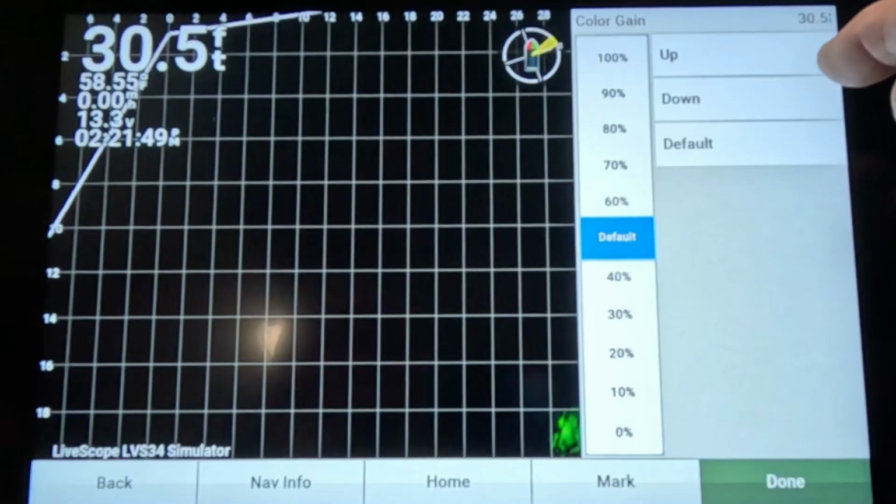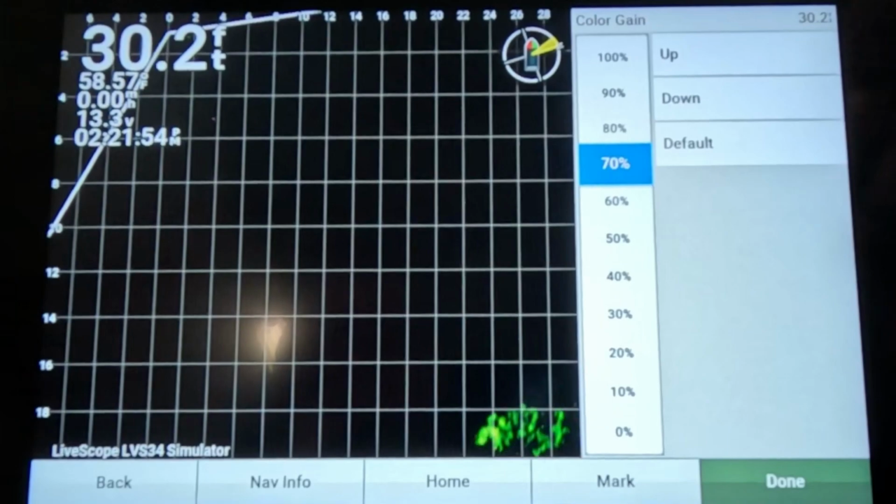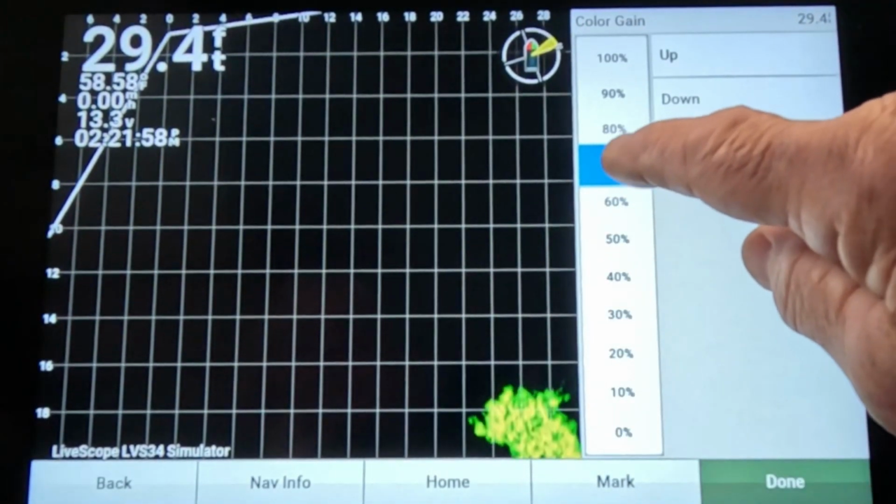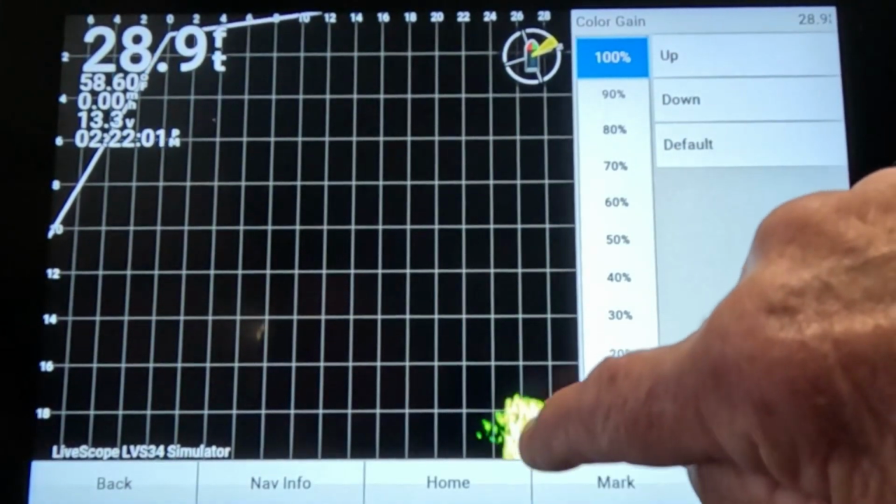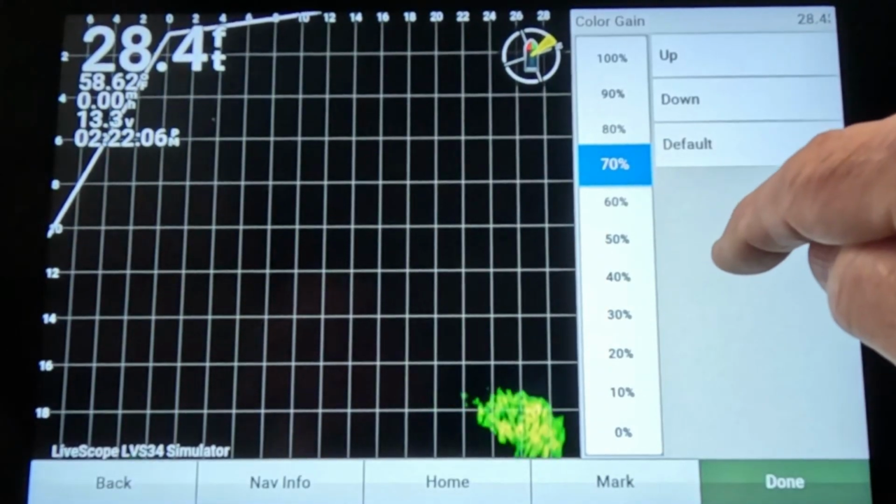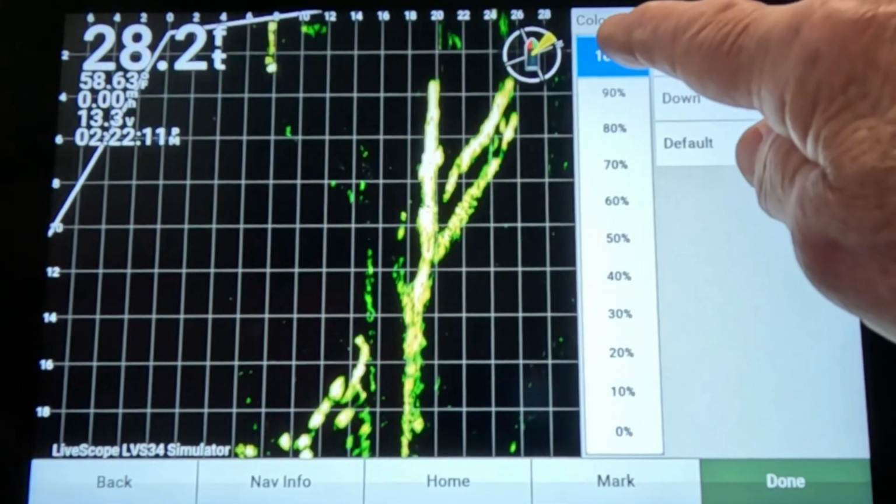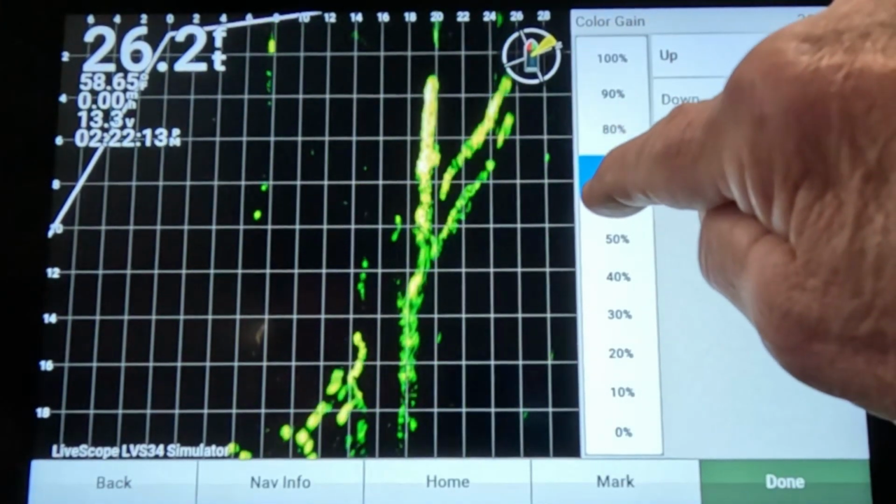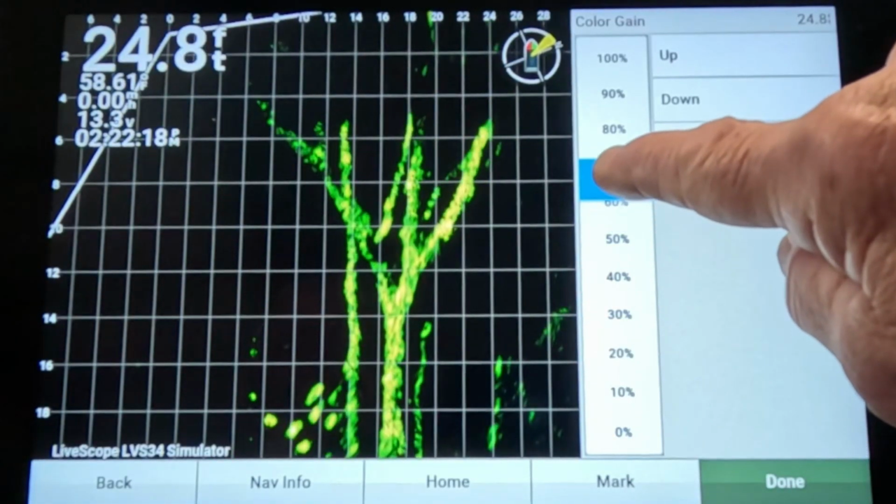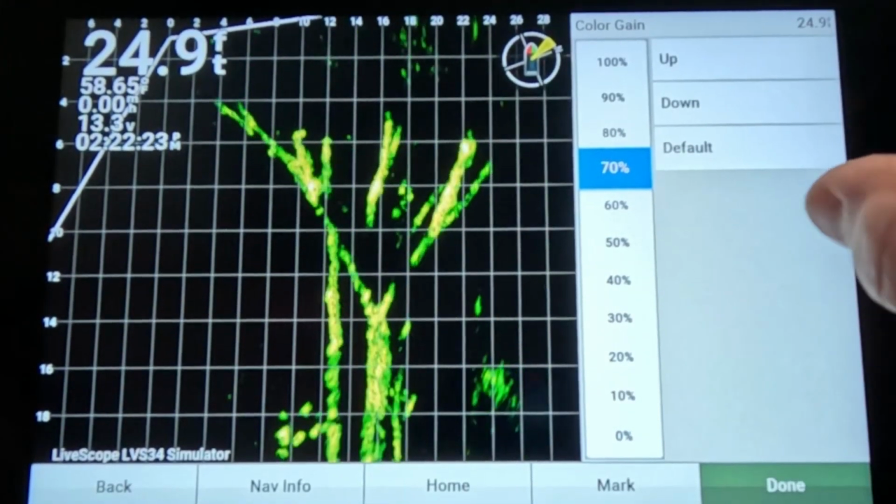Color gain, I keep mine set about 70%. If you get up higher than that, see how bright that got? It just washes the picture out. About 70% is about where you get the best picture for me. And that's just for me. There you go, it's a better picture. See, it washes that out. It just gets everything too bright, and you get it down too low, then you can't see detail very well. 70% seems to be the perfect number for me. So like I said, that can change during the day.